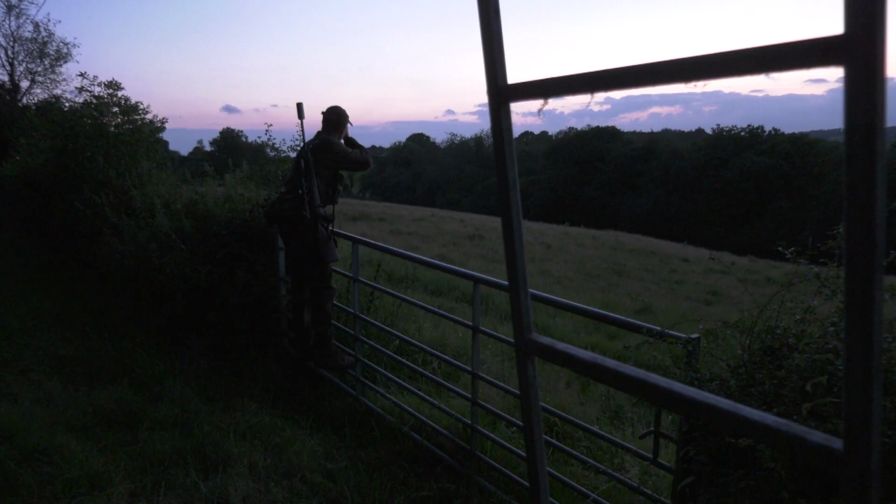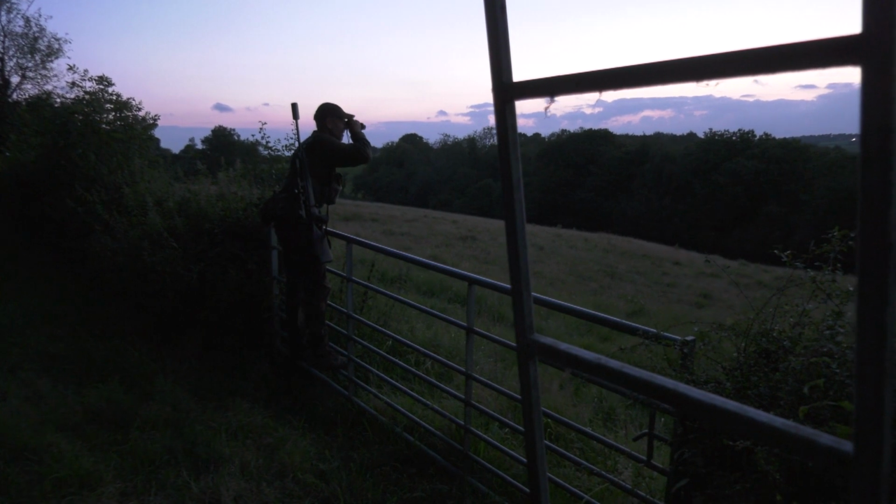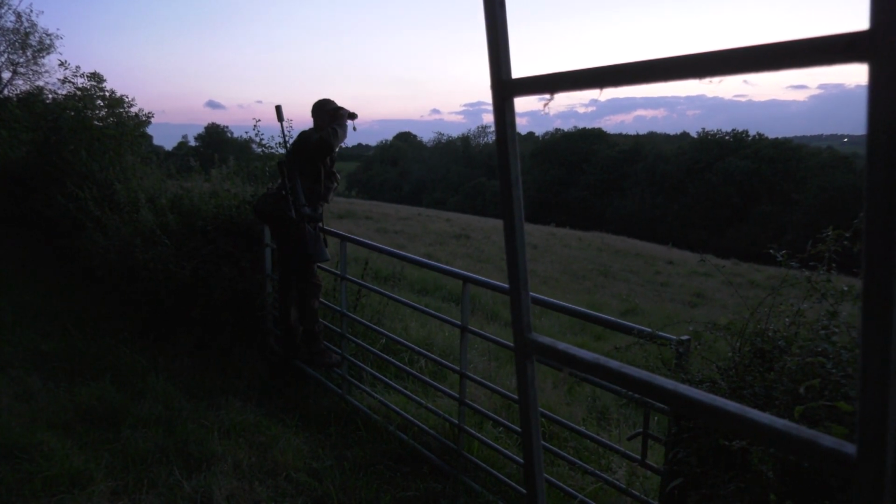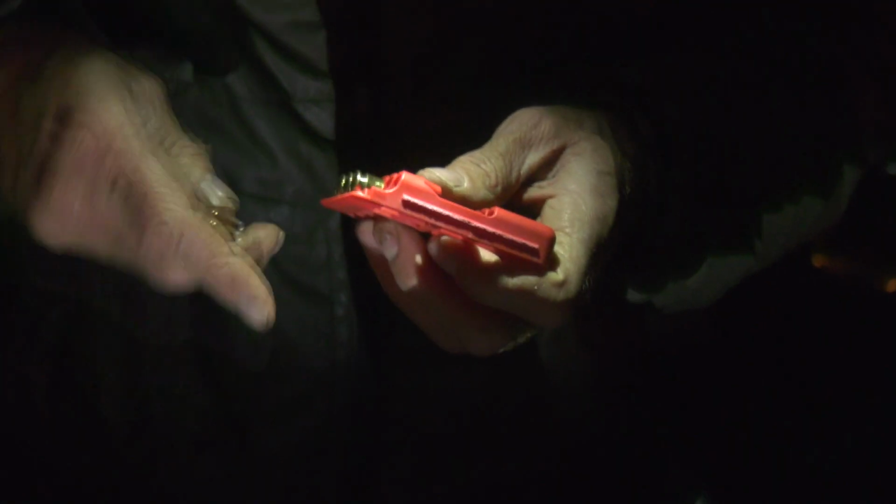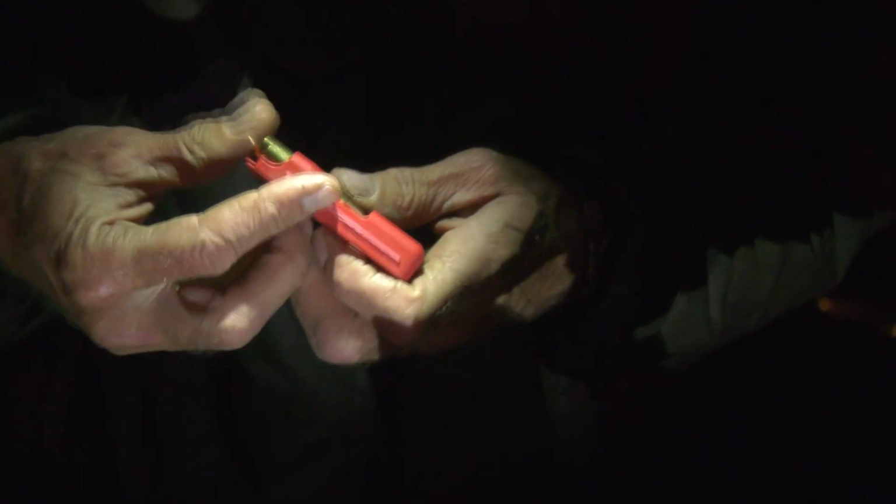I think what Kai and I tend to do as well is we work together, so we won't actually stalk together. We move around and we just move deer around, and we find that's probably the most effective way of actually managing deer, and just push them around a bit nice and steadily. And we communicate on the phone, whatever, and that's probably our best way of guaranteeing to get some more beasts on the ground.